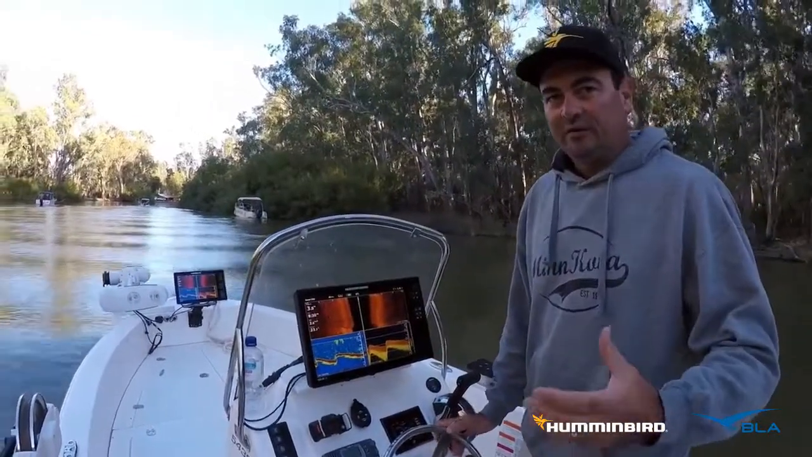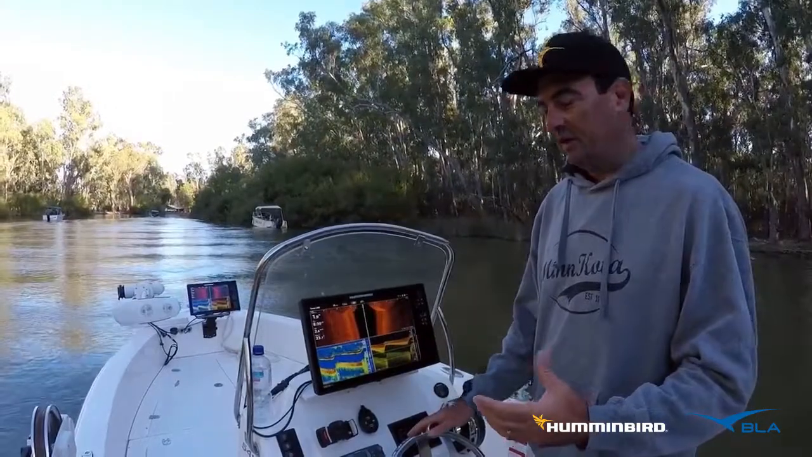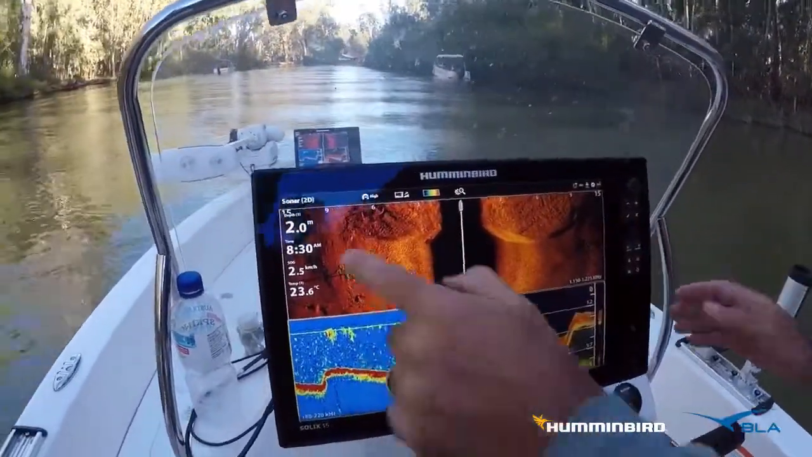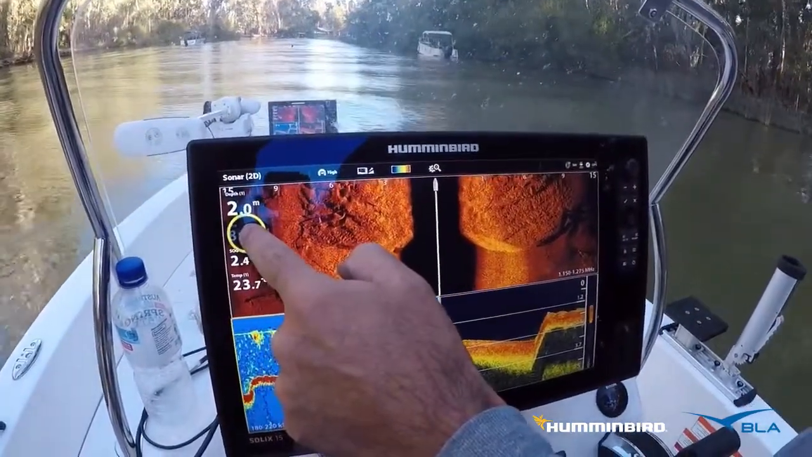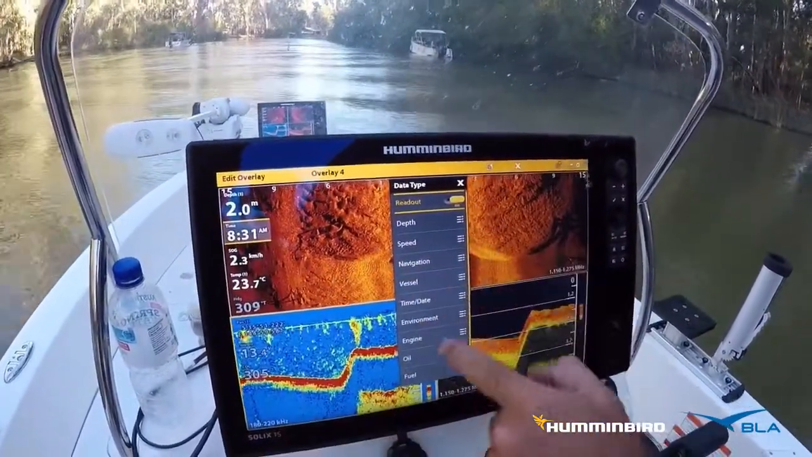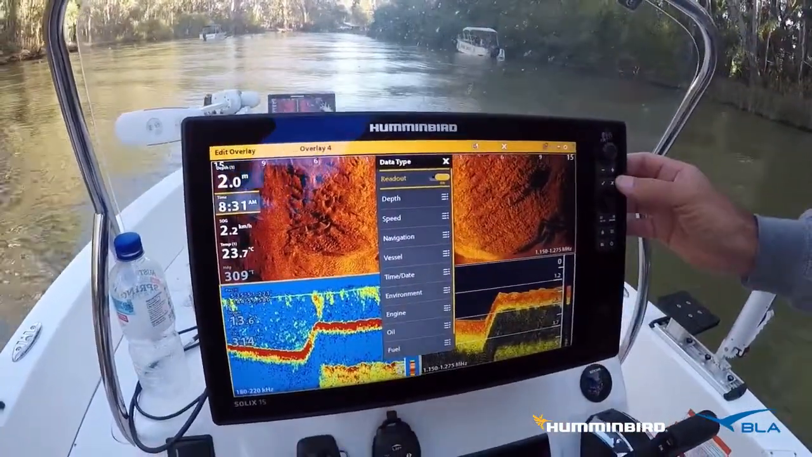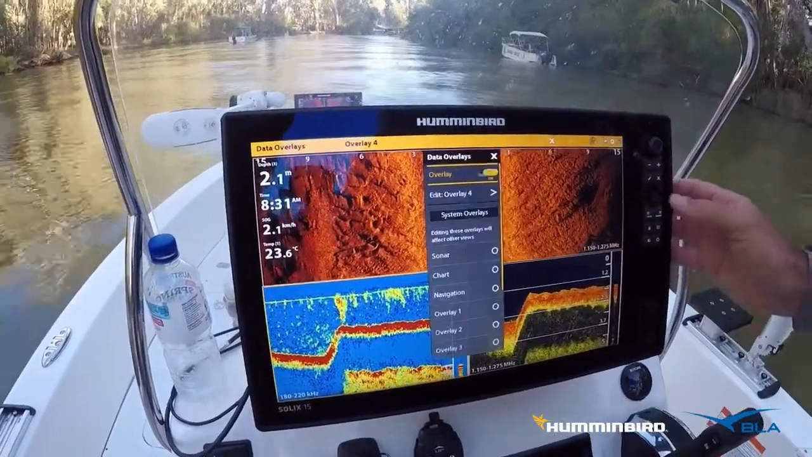Okay, we're just going to go through a few more of the SOLIX settings and some of the menus and how you can adjust things. So we'll come in and take a closer look. One thing that we can do is adjust the data that we want on our screen here just by holding the finger down, and then it gives you all the different options you can do to change your data. So that's one thing I want to show you. Exit out of there.